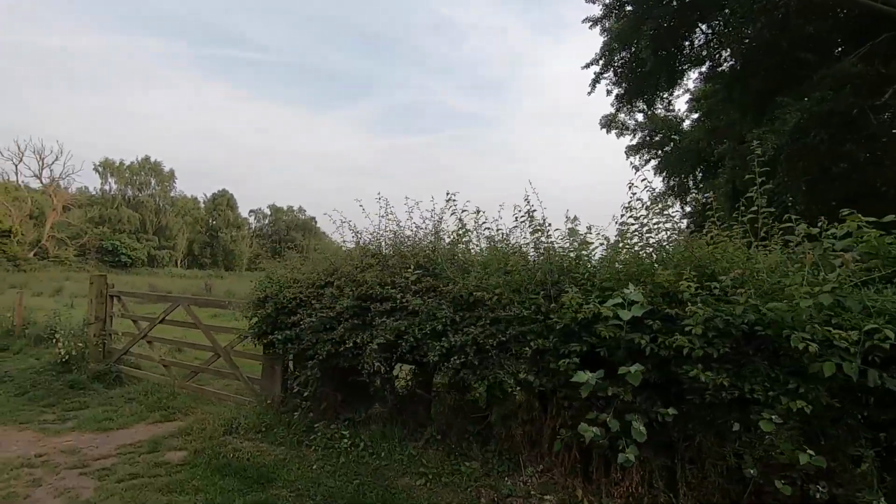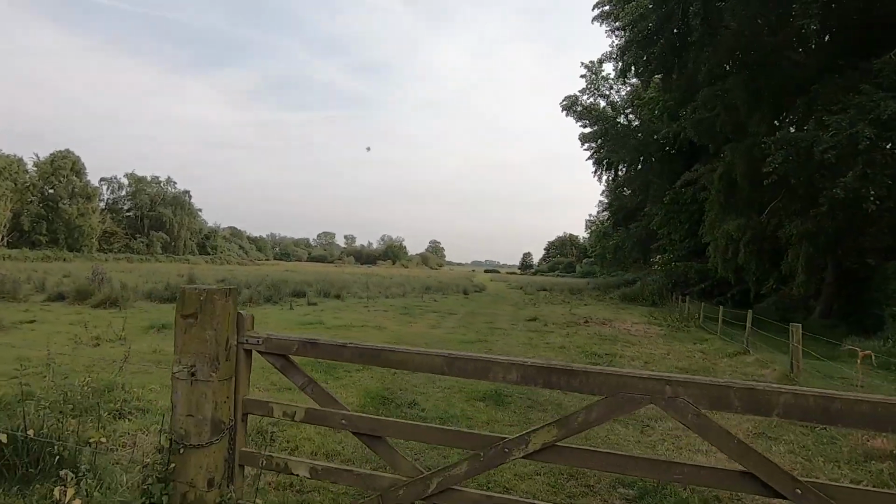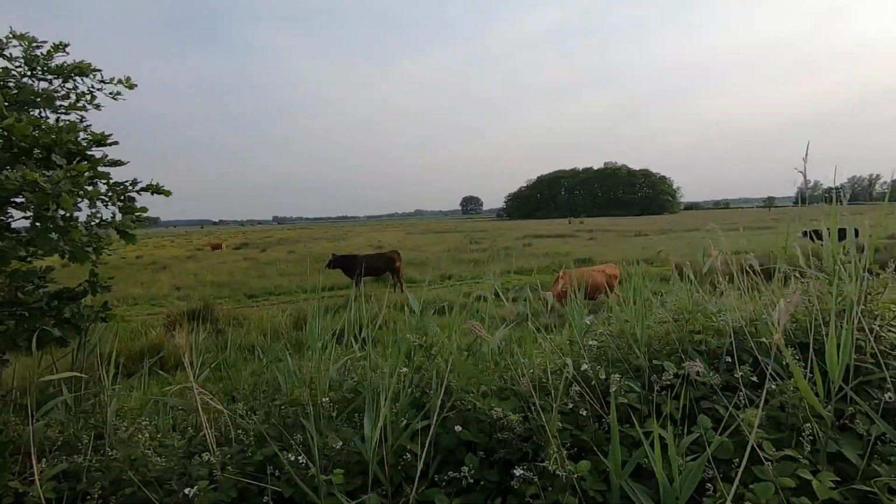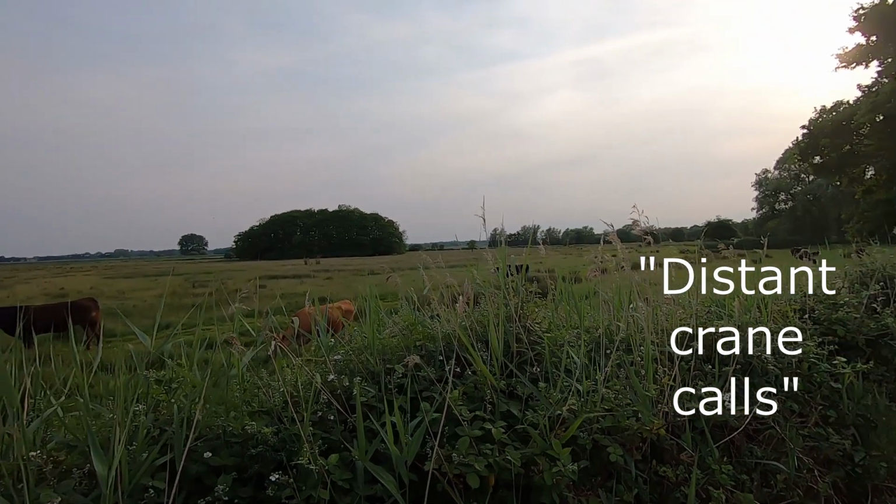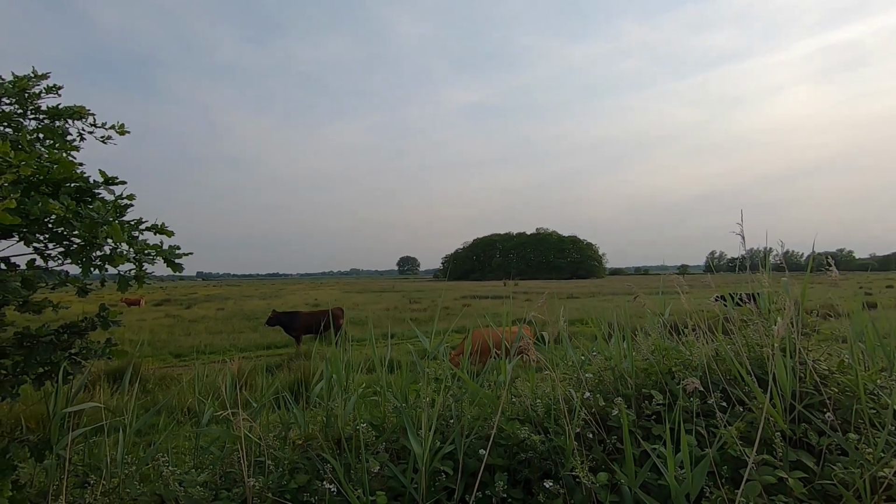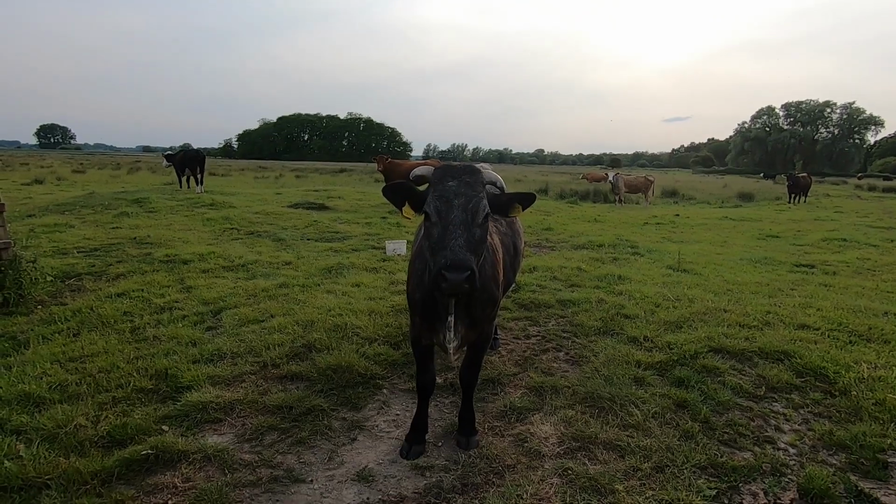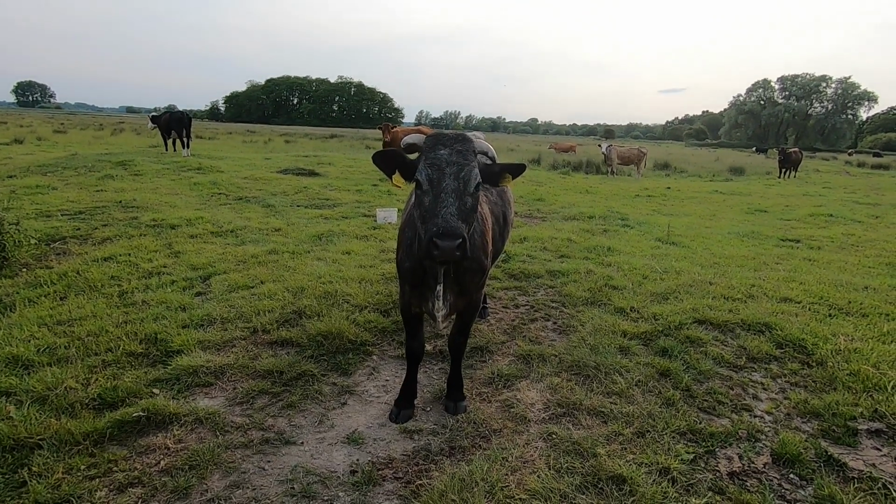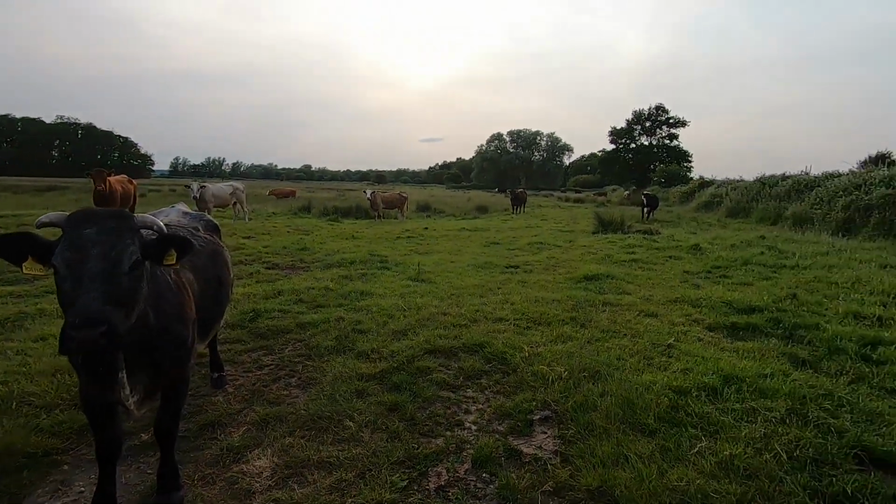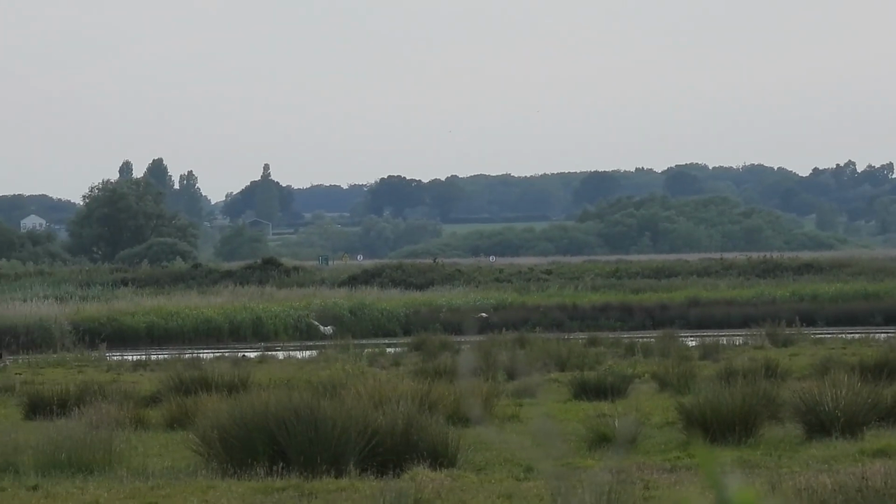As I walked along the track, I kept an eye in the direction of the crane calls, but although I was going the right way, the calls, which I was struggling to catch on camera, seemed to get further and further from me. Down the track, I entered a second RSPB reserve, Buckenham Marshes, where I stopped to say hello to these friendly cows. My fear of them is slowly fading, but I'm not sure I would have been this close without a fence in between us. And then I saw a couple of large birds flying in from the distance.